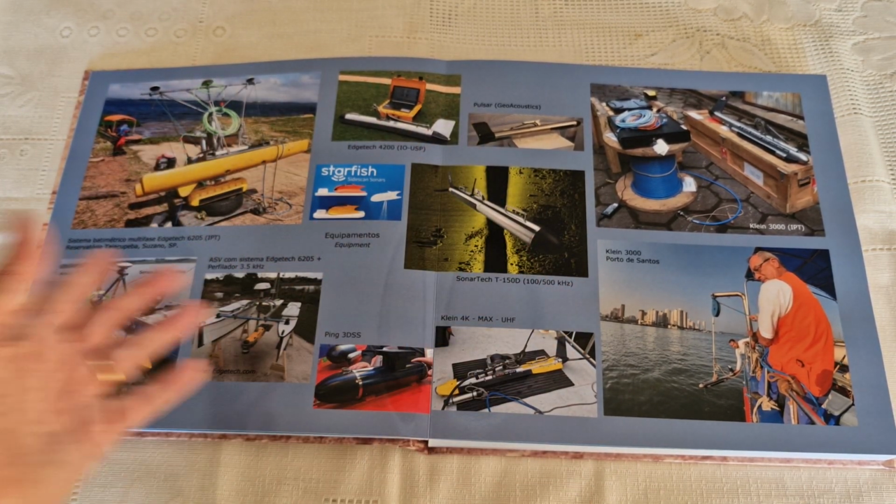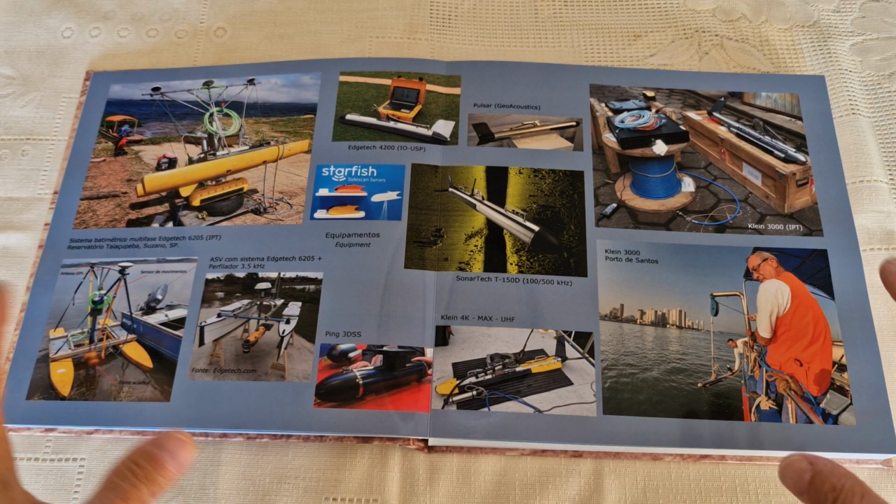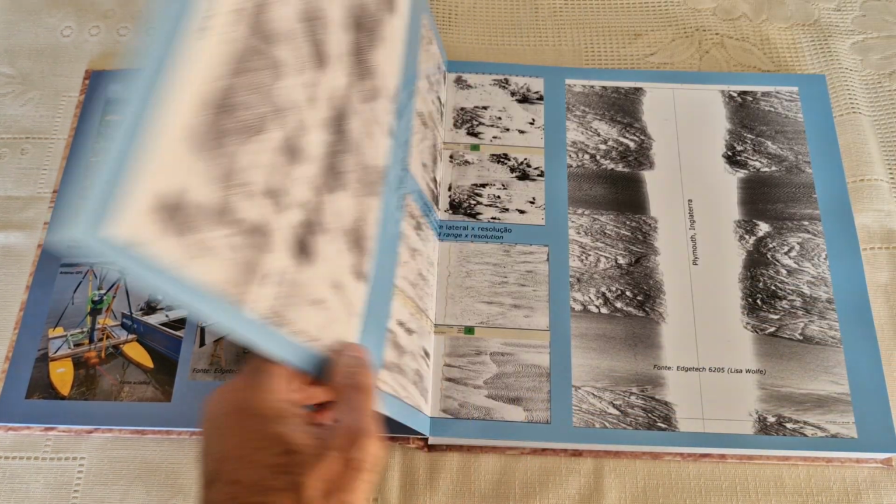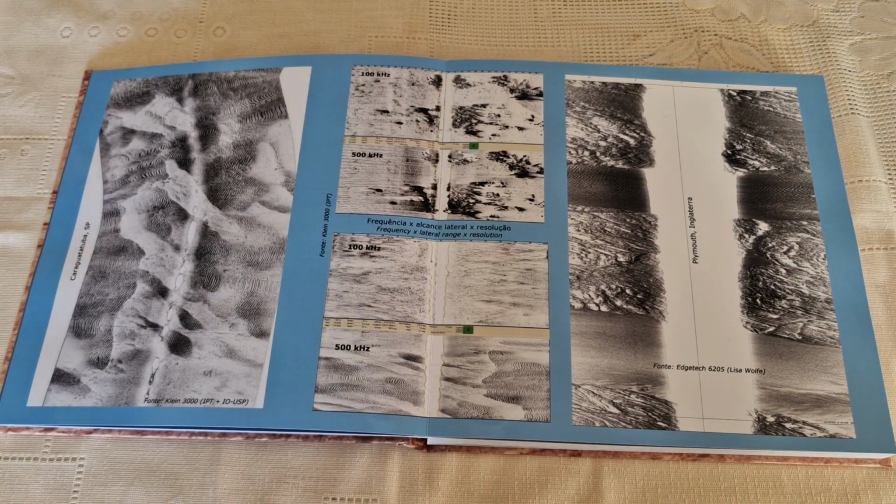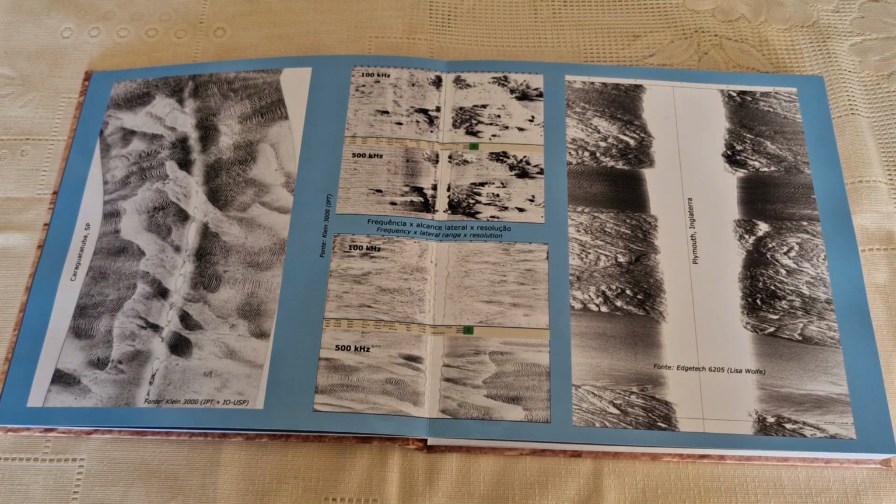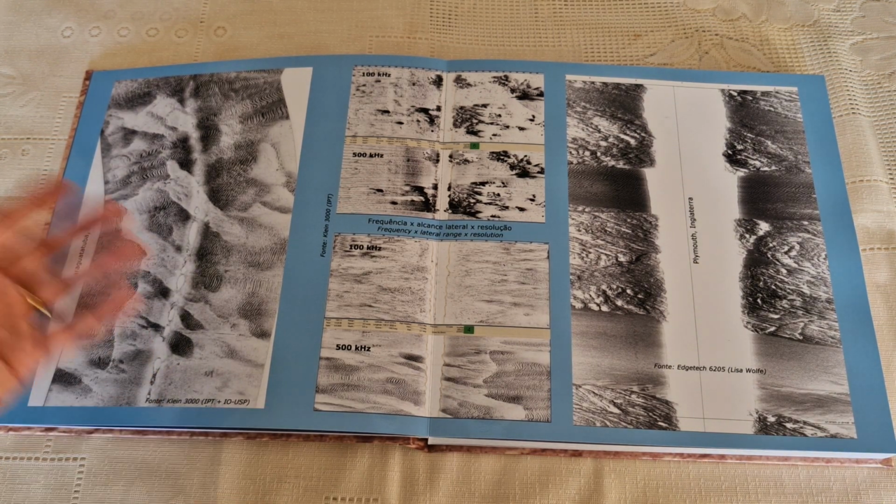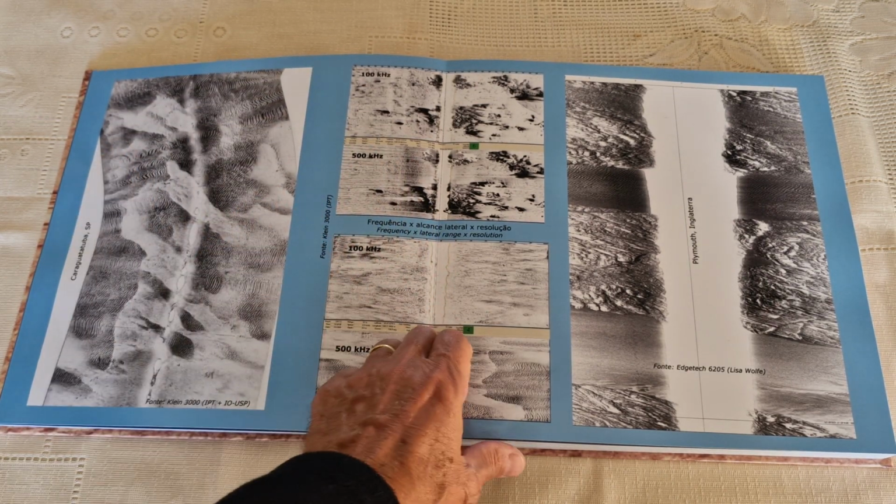Of course, there are many other side-scan sonar options, but these are the ones I have put my hands on at some moment. That's the reason they are here. Okay. And from here to the end, I'm showing nice images I collected in my life, and also some images from other colleagues. So rivers, reservoirs in Brazil mainly, but some other images too.